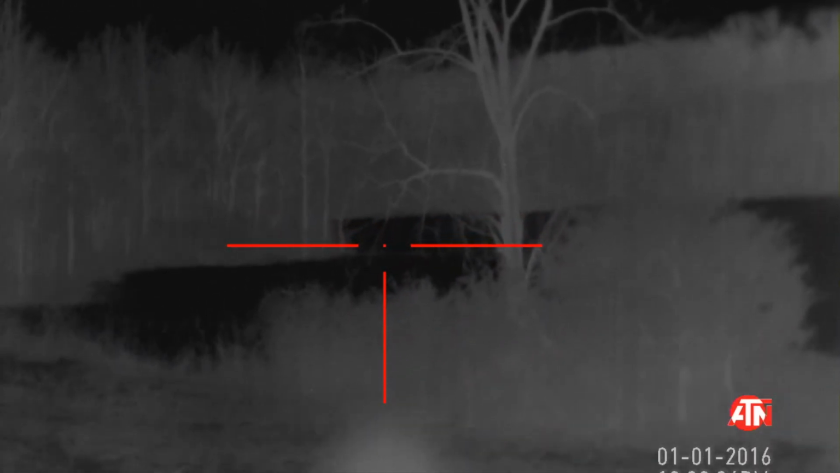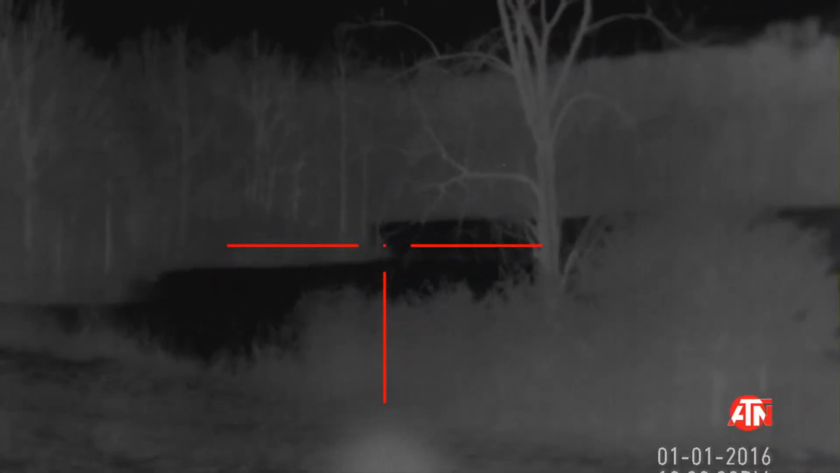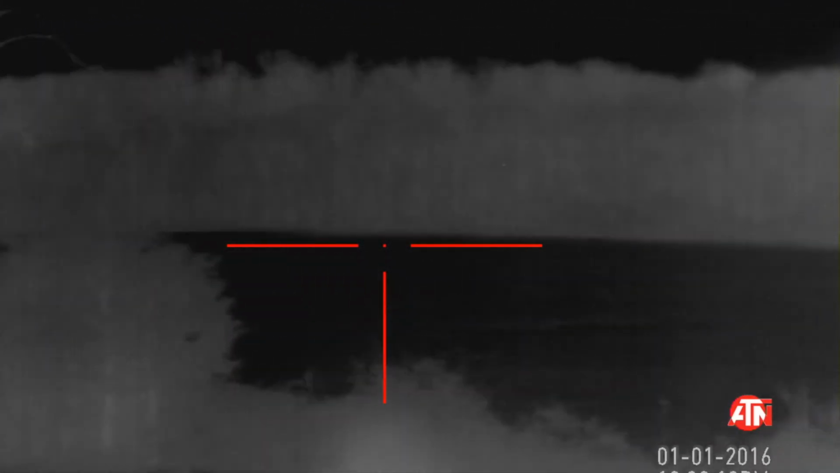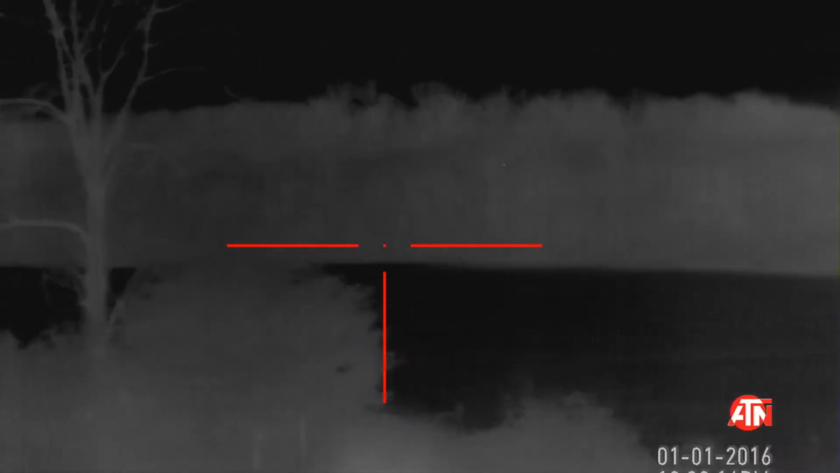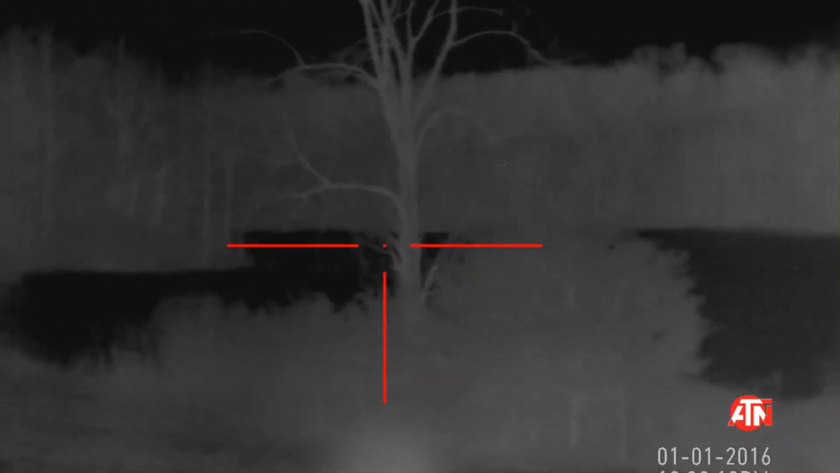I'm gonna be heading right over there on that little point. I'm gonna look out across this field, and hopefully those coyotes are gonna come from that corner there, or right there, come straight across and make a good 100-yard shot for me.